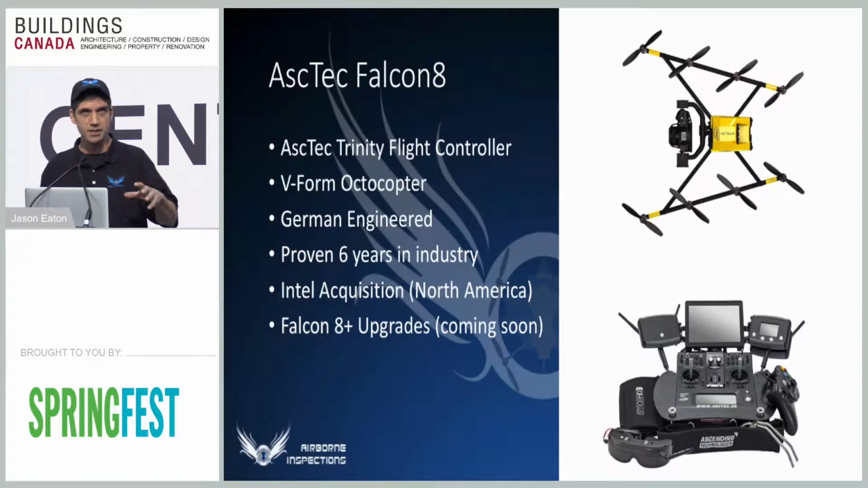And on the new model, Intel has developed what they call RealSense. So the drone can actually see something 30 feet away and not fly into it. And we find that very exciting, especially when you're flying up the side of a building 30 feet away from it. You really don't want to get any closer. Well, RealSense will actually help us stop doing that and be safer.